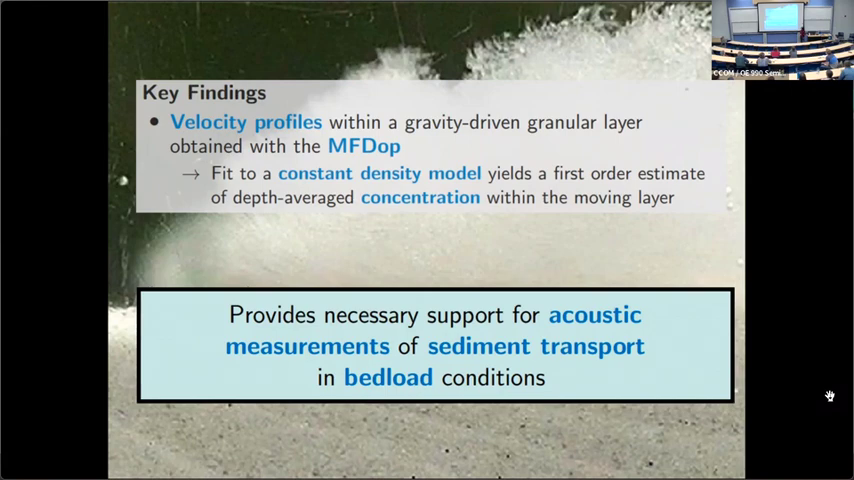And so actually, a newer version of the MF DOP was deployed in the field just last summer. I was involved in that field experiment, so I'm really excited to see the results that come out of that, to see what bed load estimates we can get from a field deployment. And that was in Oregon, on the beach.